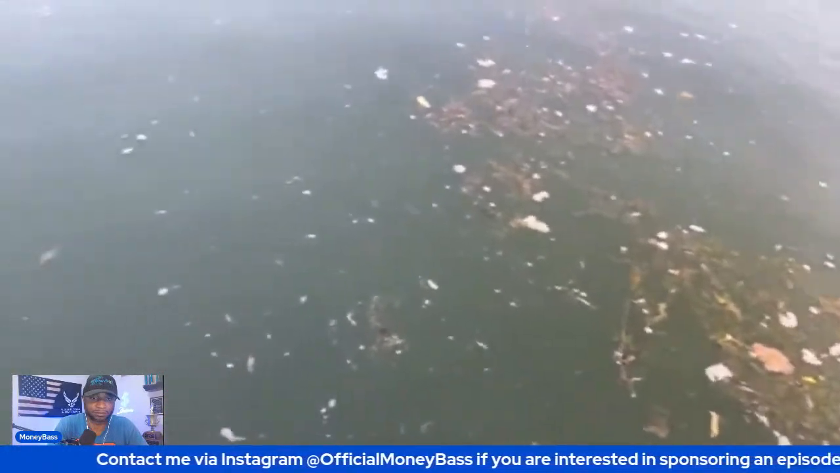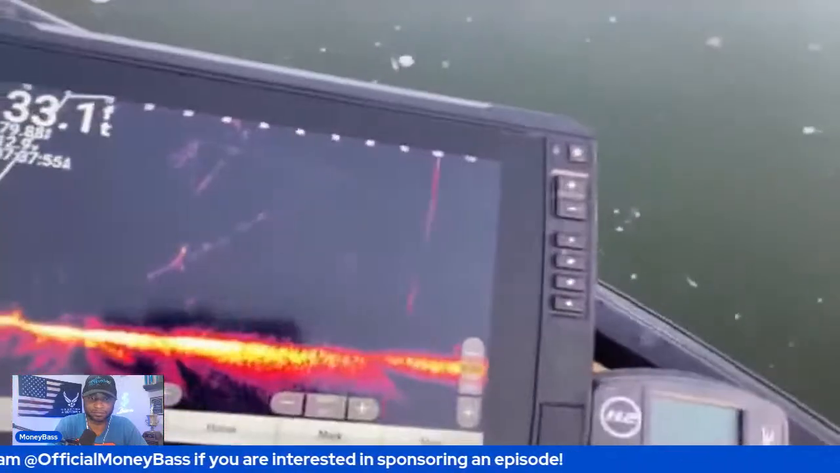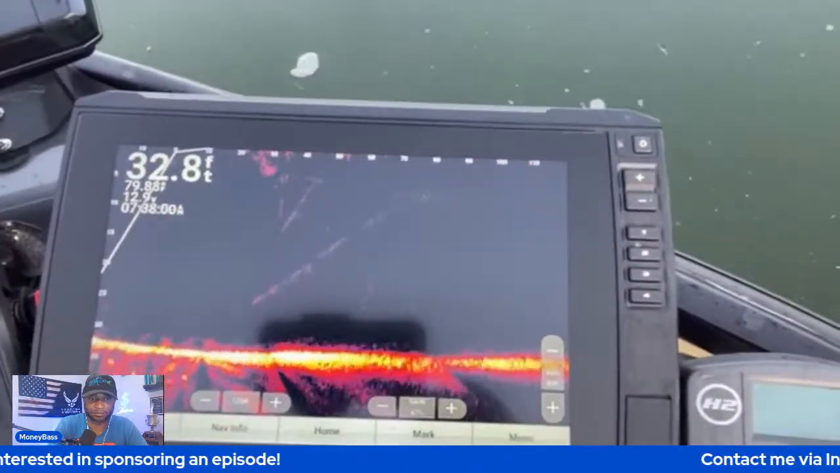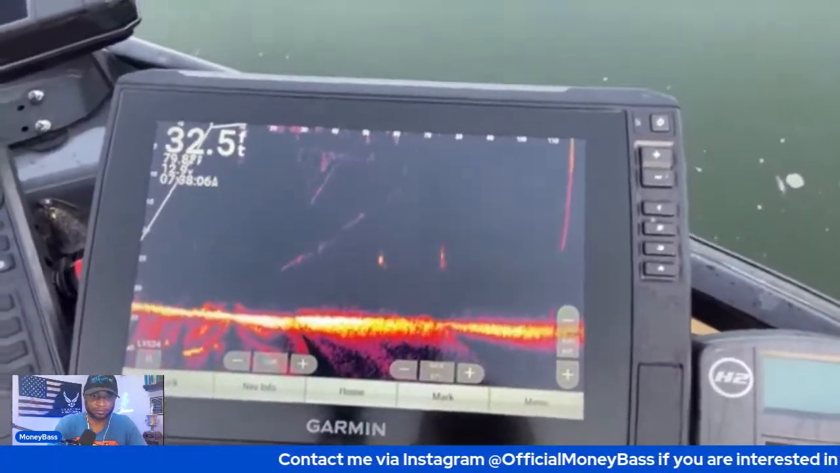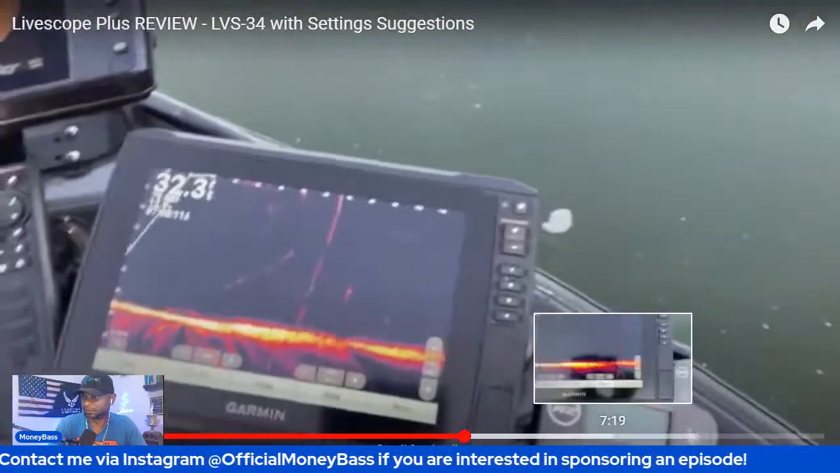I mean, look at the surface right there. It's green. It's got that green water. You can see the surface got some scum on it, and the picture is still crystal clear. I can't imagine what it's going to look like up north when we get up there in that real clear water. You're going to be able to see fish an eternity away, in another zip code. So I'm going to show you kind of my settings.